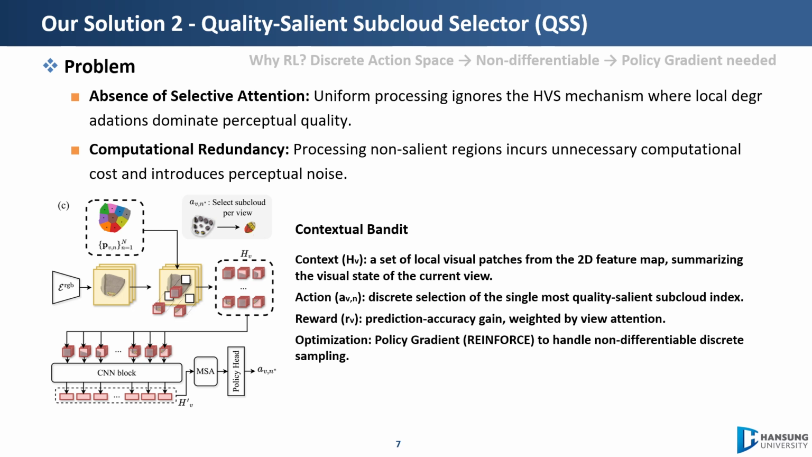Solution 2 is the quality-salient subcloud selector. Humans don't weight every region equally. Local degradations dominate the quality judgment. Evaluating all 9 candidates is also wasteful, so we frame region selection as a contextual bandit. The context is the local visual patches, the action picks the single most salient subcloud, and the reward is prediction accuracy. Because the choice is discrete and non-differentiable, we train the policy with REINFORCE. To our knowledge, this is the first use of reinforcement learning in point cloud quality assessment.